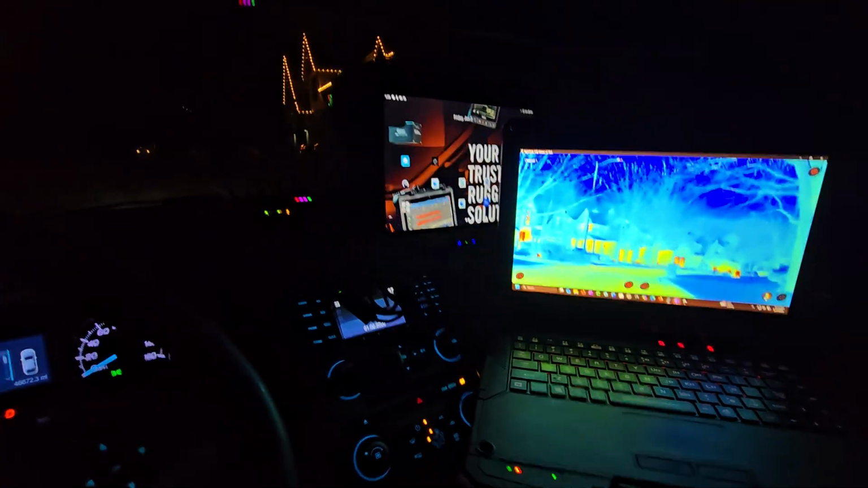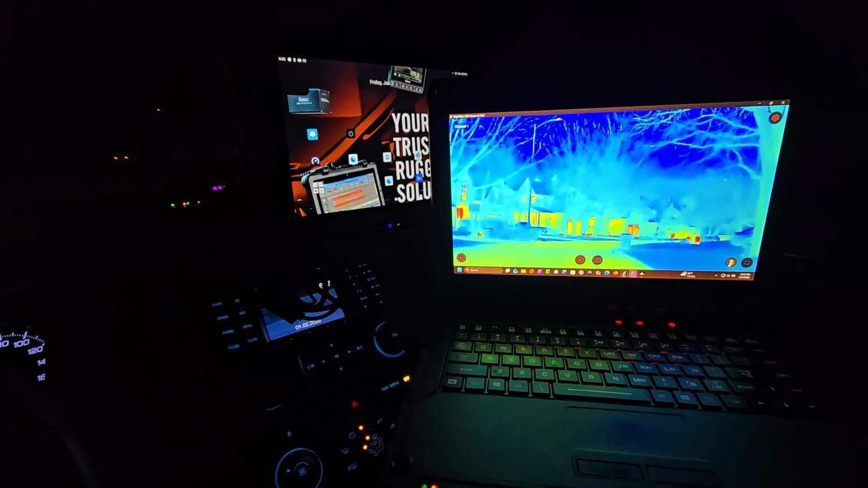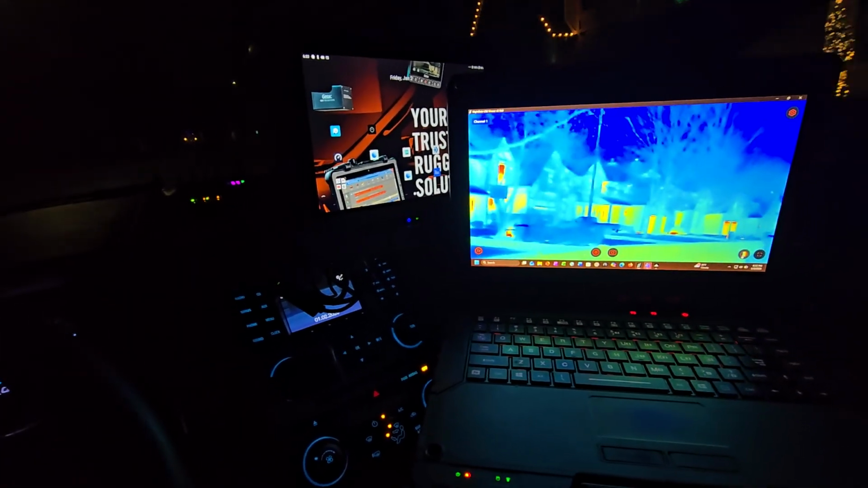This one is one that snaps on my spotlight, but they've got ones that can go on the grill. They've got ones that go on the hood. There's a 360 one if you want to see an all-around direction. You can see that with the Nightride. But again, this is about making officers safer.